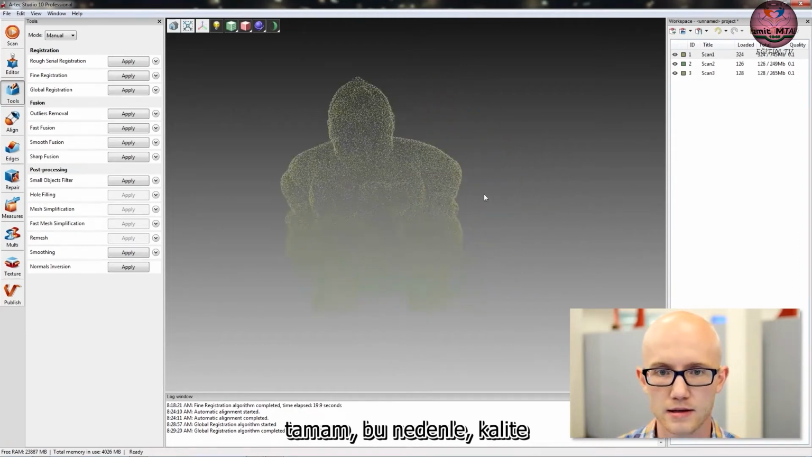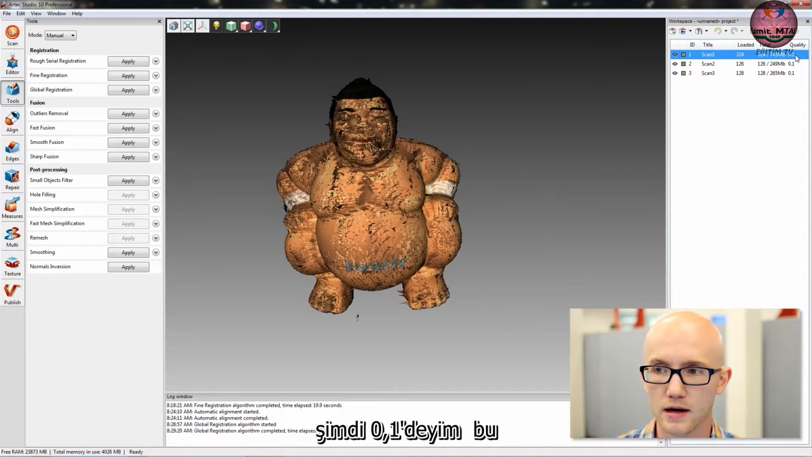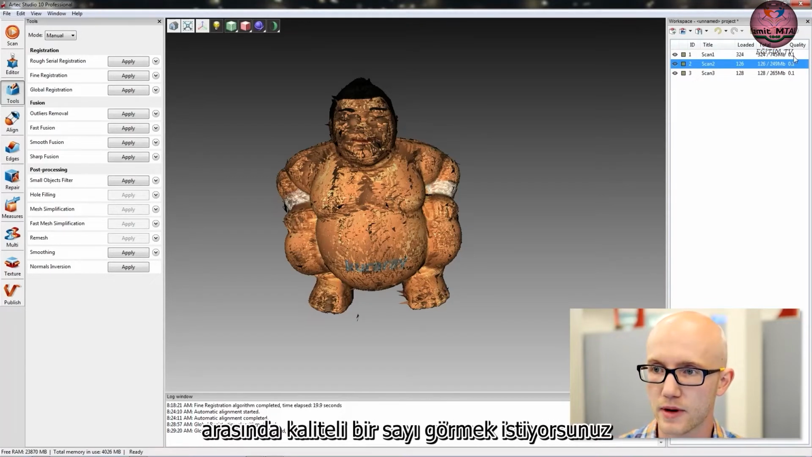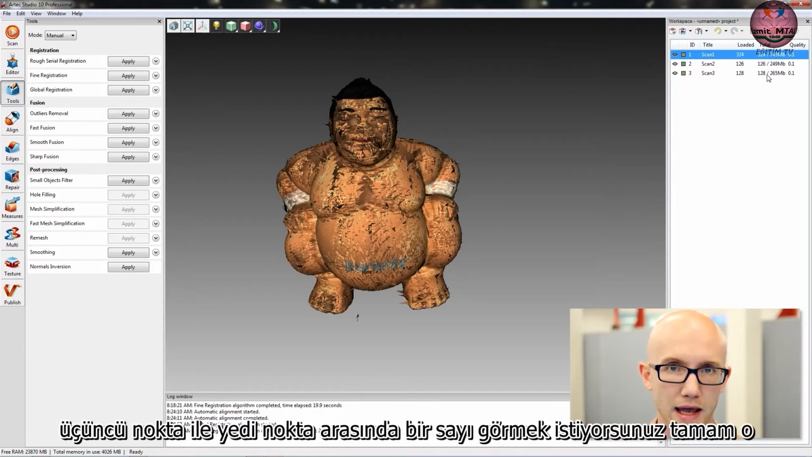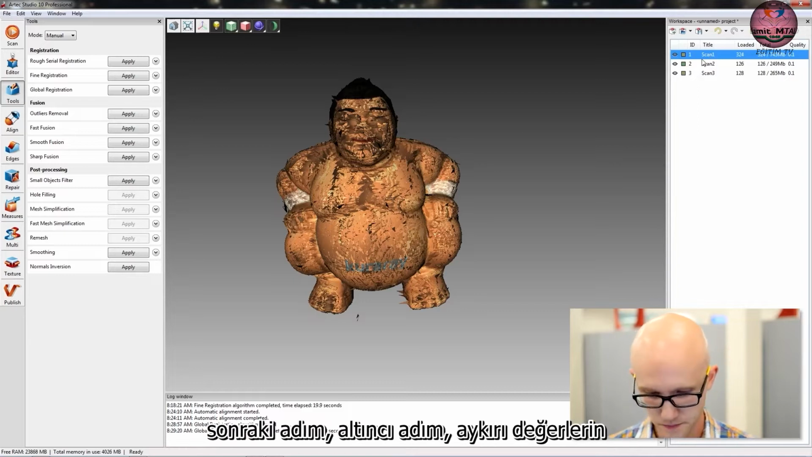Okay, so global registration is done. If we look again over here at our quality number, I am now at 0.1, which is really good. For the RTEK Spider, you want to see a quality number between 0.1 and 0.3. For the RTEK EVA, you want to see a number between 0.3 and 0.7. Okay, so now that that's done, we can move on to the next step.